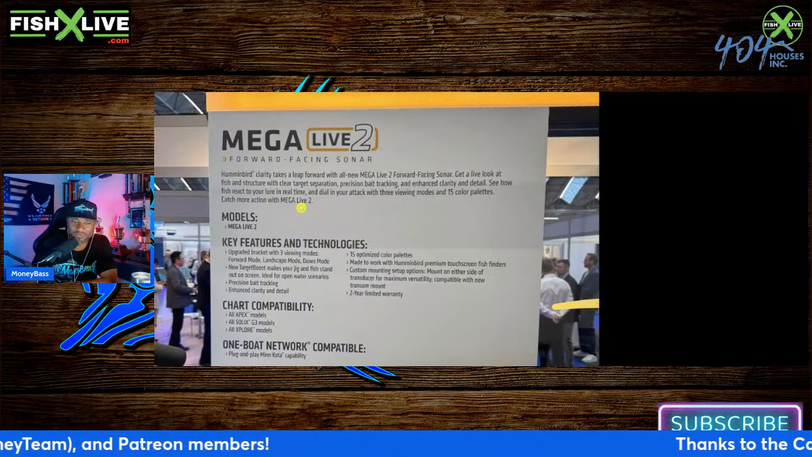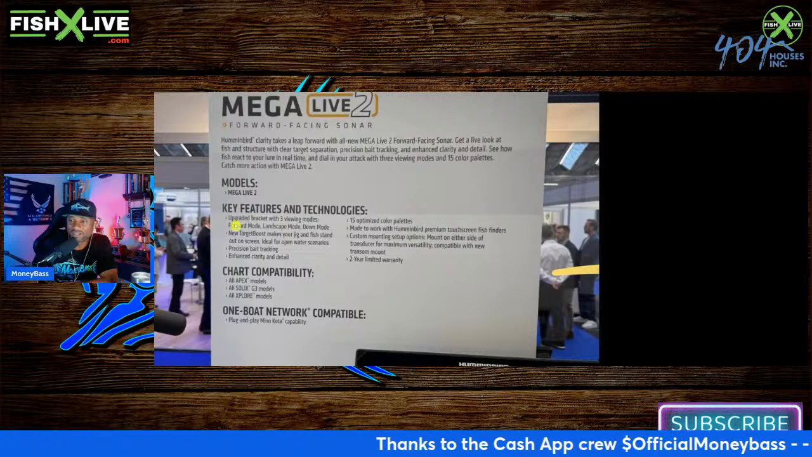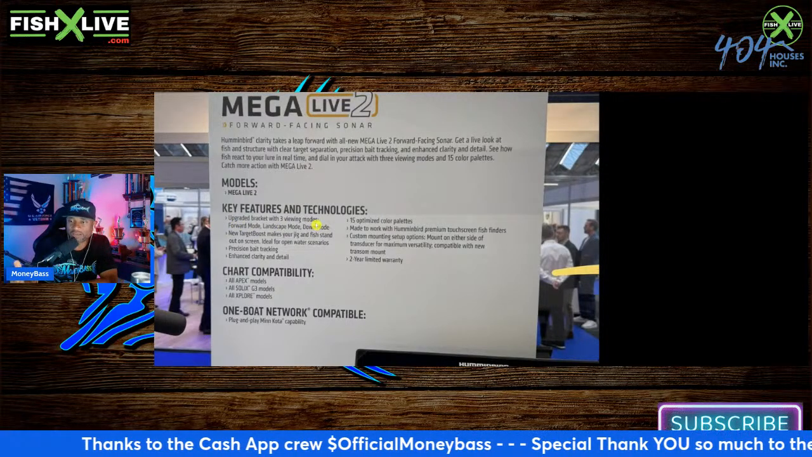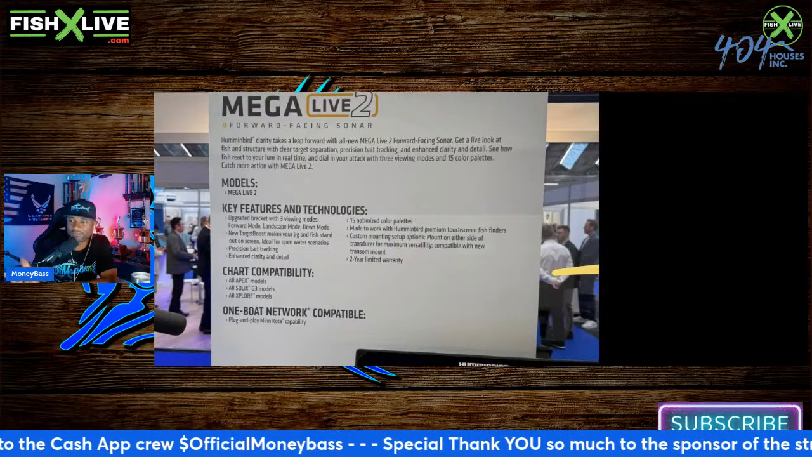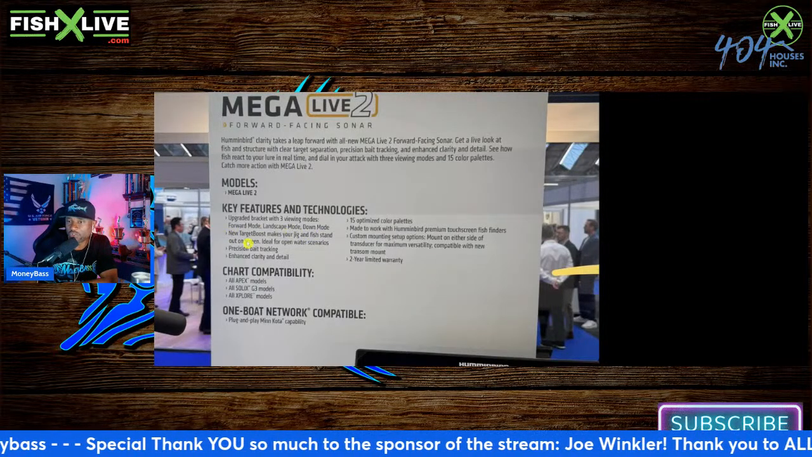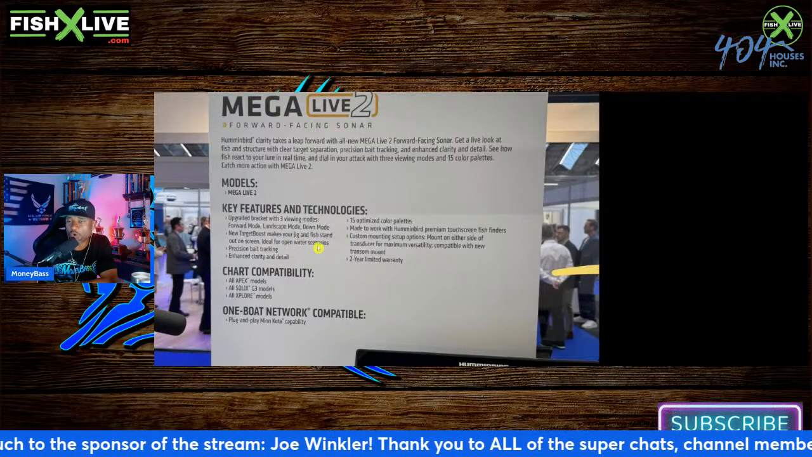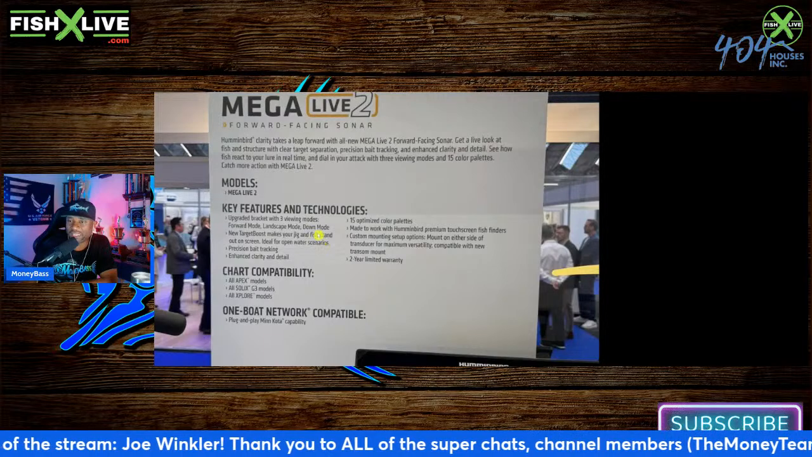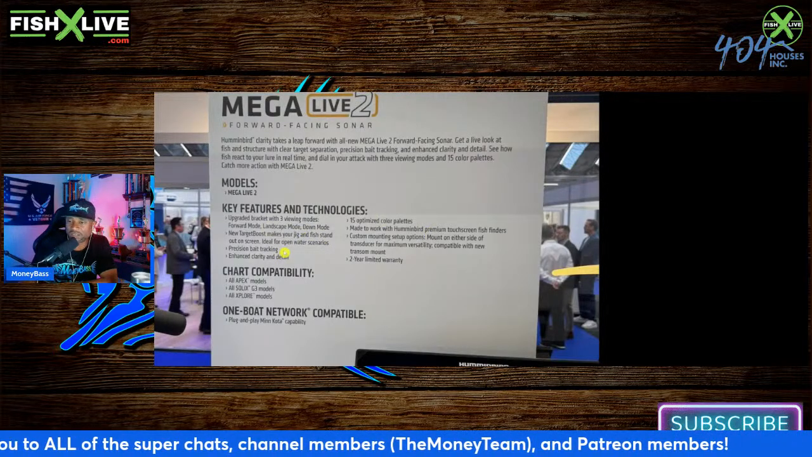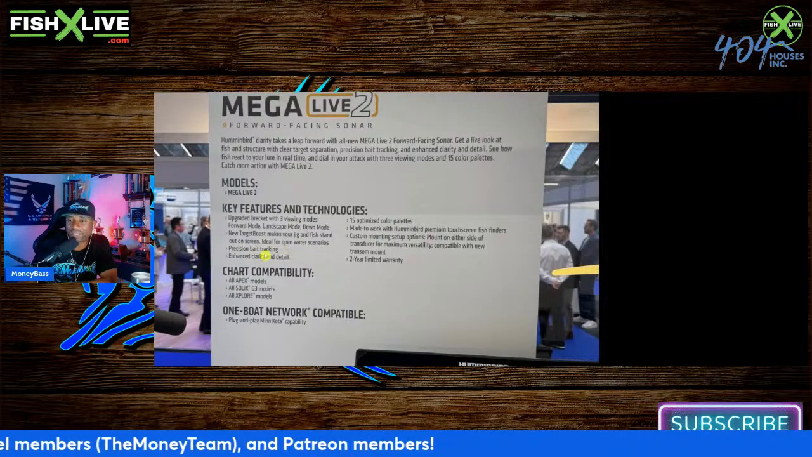All right, so the models, Mega Live 2. All right, so the key features and technology. So here we go. Upgraded bracket with 3 viewing modes. And I believe right now we have 3 viewing modes. We have forward, we have landscape, and down mode. So it's pretty much the same thing right there. New target boost makes your jig and fish stand out on the screen, ideal for open water scenarios. So you know that's one of the main things that this live technology is famous for, especially in the pro tournament world, guys. All right, precision bait tracking.